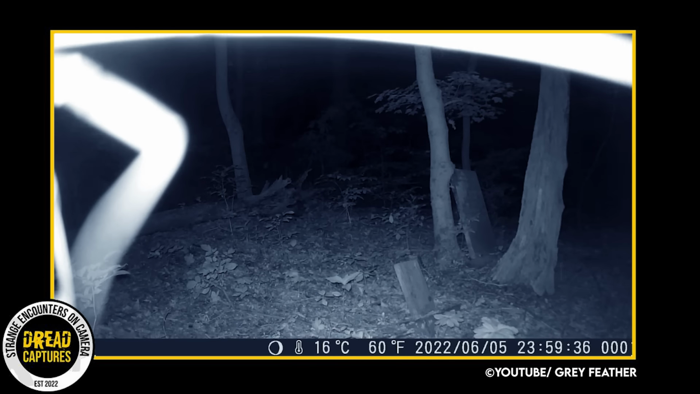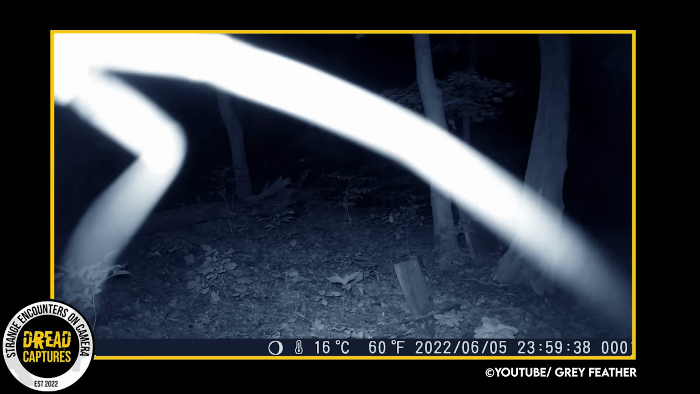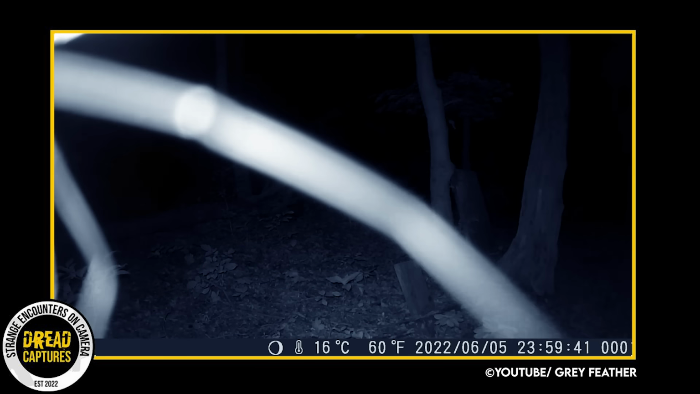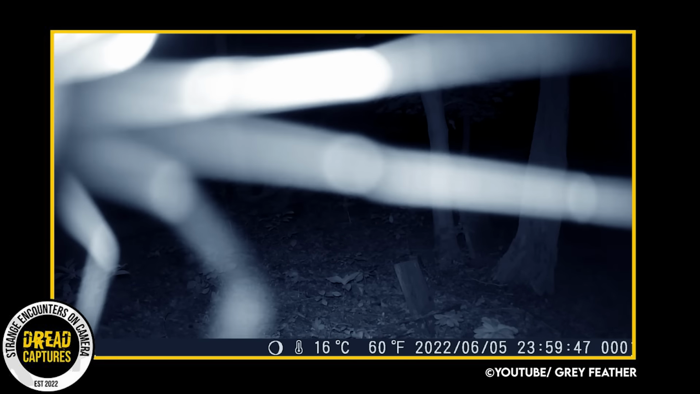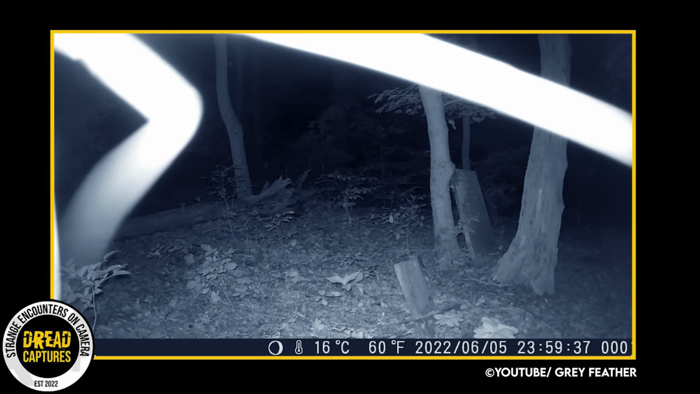This is pretty creepy footage out of West Virginia. Now, before anyone tries to say this is an alien or something, I'm pretty sure it's just a spider's legs. At first, I thought it might have been whiskers of an animal, but I'm going with the spider theory. Let's watch it again and let me know what you think.